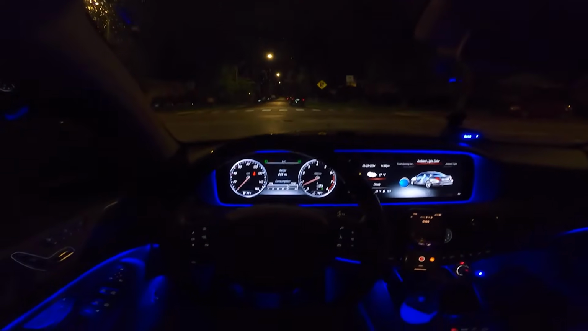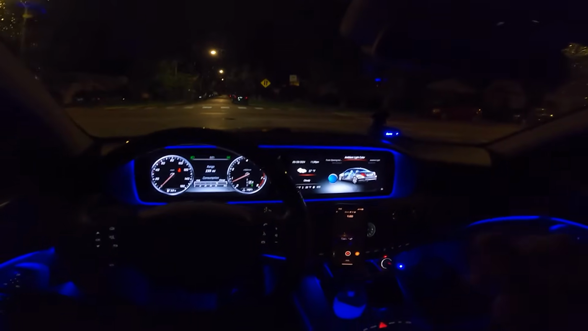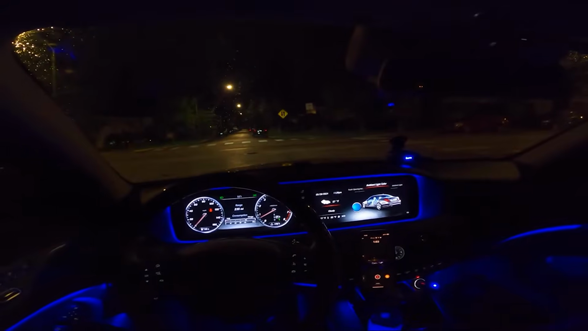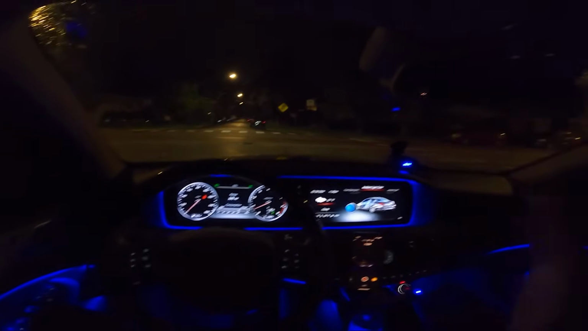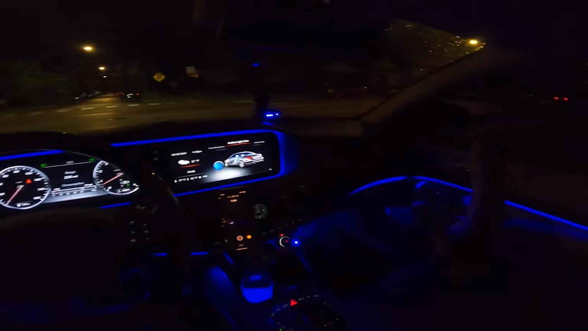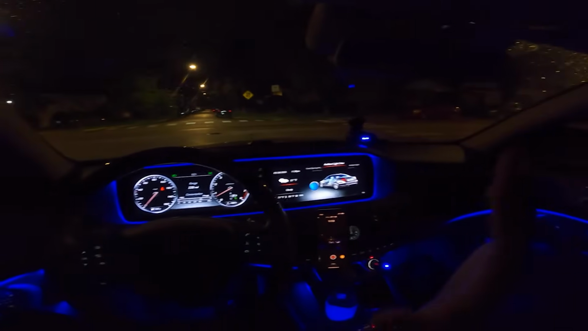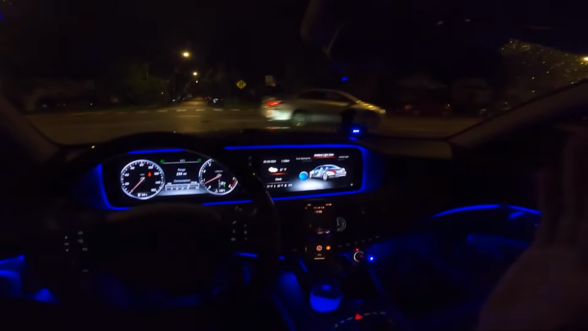We're back in a 2015 S550 Mercedes S-Class. This is the pinnacle of luxury, and I already made a POV video on this car before, but that was during the day. This car really shines at night when everything gets dark, the way all these LEDs light up, the way this interior looks at night. It's completely different than during the day. I think it deserves another video on its own.